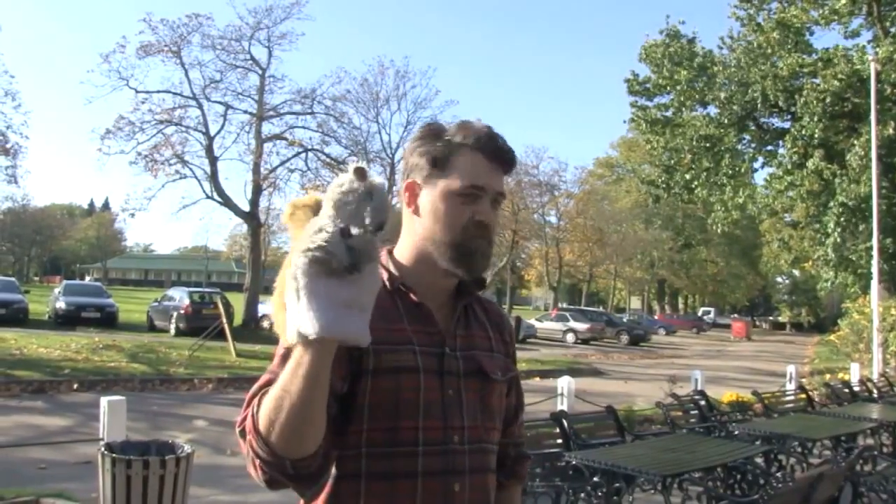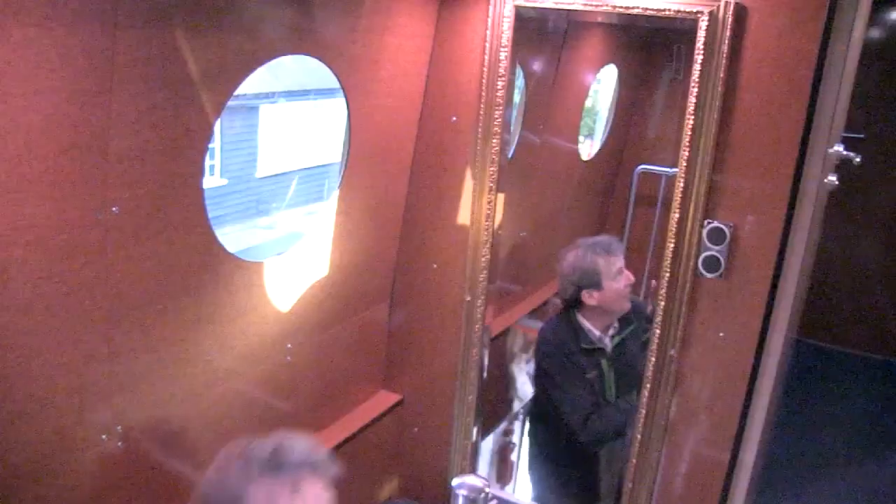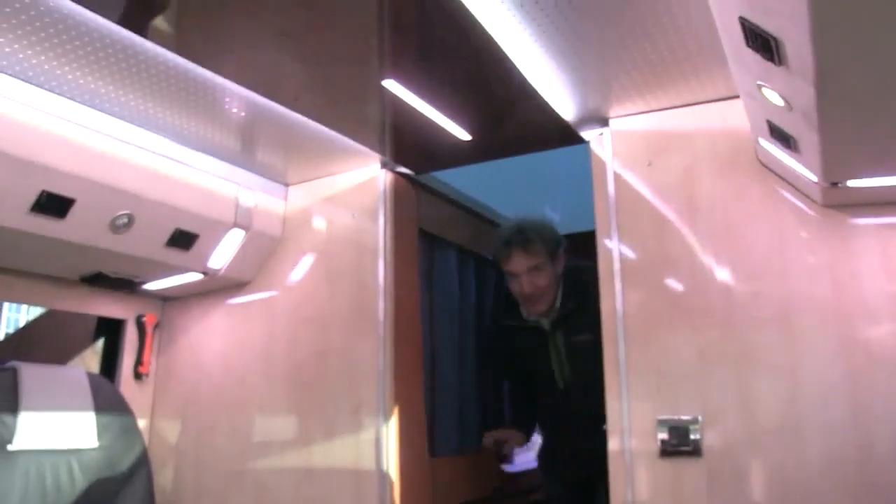It's Rihanna's beaver. Sorry. So before we get into the shooting, let's look around the bus. This is the mirror that Christopher Clausen uses before he goes hunting. This is the bed that Igor Timmermans from Weidmann's Heil magazine will be sleeping in. And this is where they come after a really big hunt. Frankly, it's shocking. They do a lot of coke.